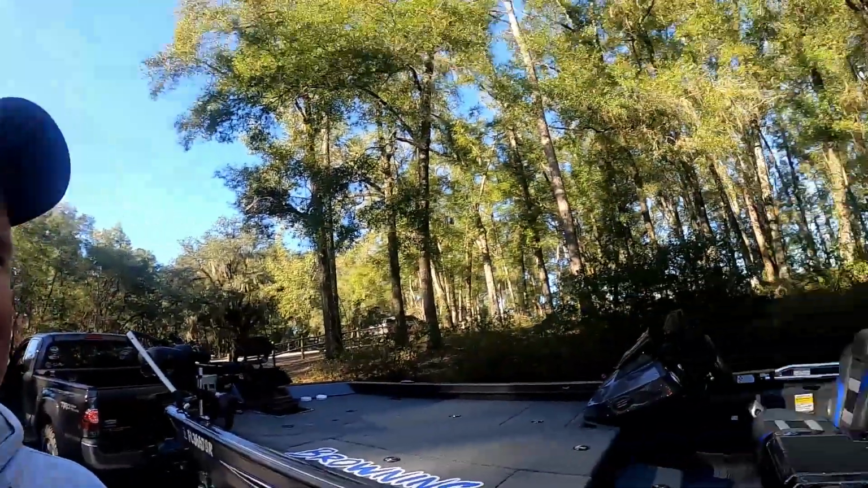Today we're going to be out in my Ranger 198P. I'll show you the boat here, and then we'll get this thing put in the water, and I'll get back with you.